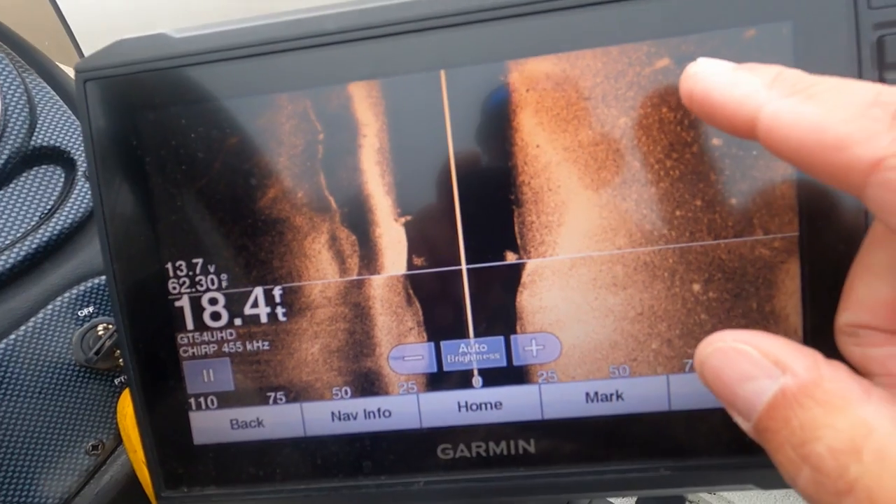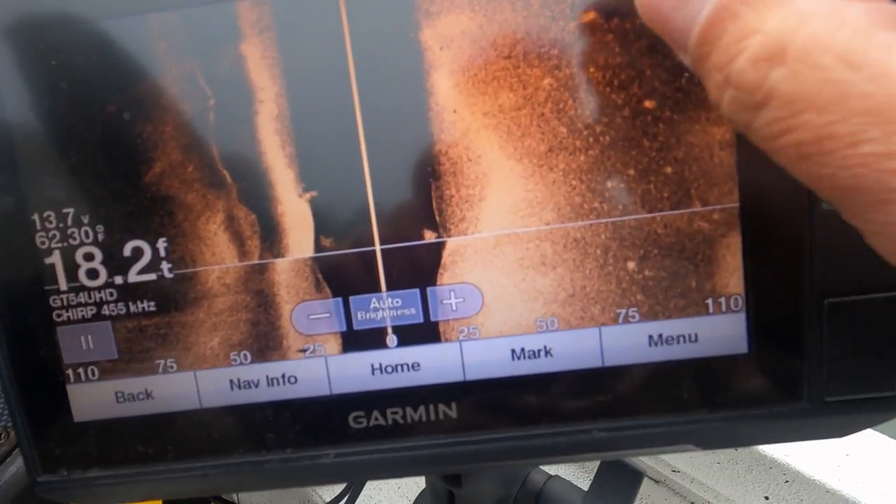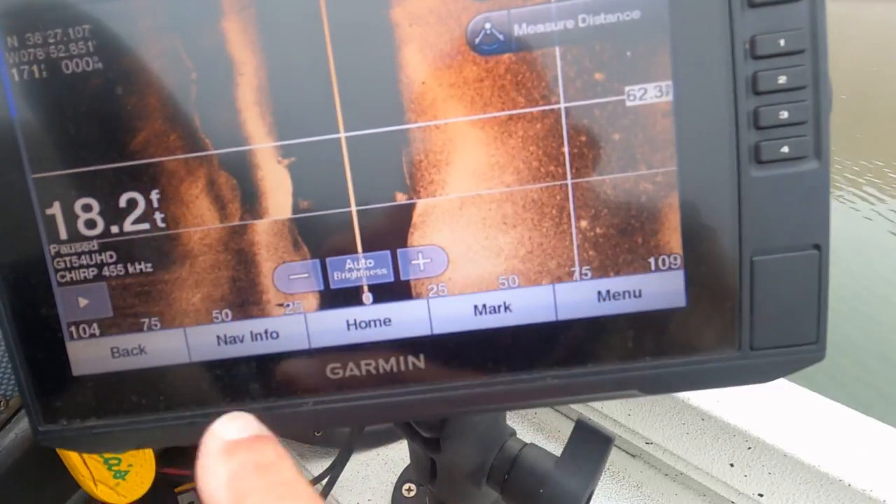I'll spend about 30 minutes actually looking with side scan. If I spot a brush pile, boom, I'll mark it, and after about 30 minutes, then I'll fish for 30 minutes unless I find a big concentration of fish. And so that's kind of what I'm going to do right now. Just looking, new place, and I've got to figure out what these fish are doing.